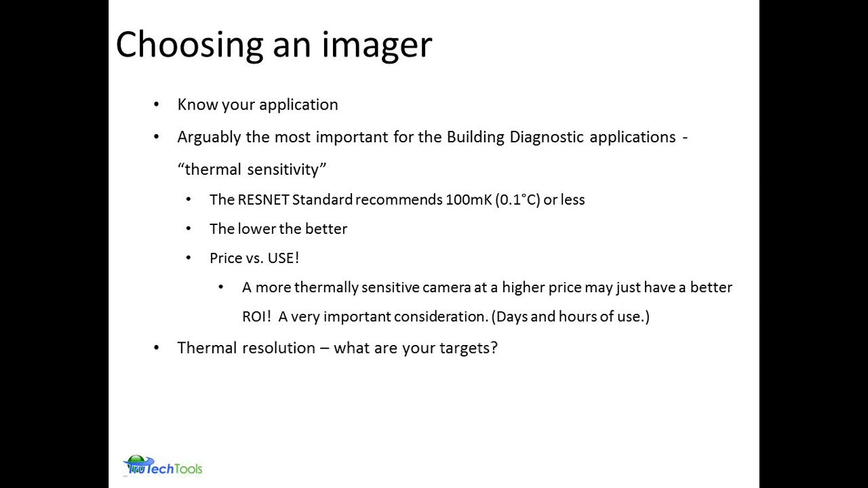Thermal resolution. What is it you're looking at? How detailed do I need to have the camera? Thermal resolution is just basically the number of pixels. It's very similar to looking at a 5 megapixel versus an 8 megapixel camera in the digital world when you're going to, say, Best Buy to look for a digital camera. Understanding the resolution of your thermal imager is going to be important as well.